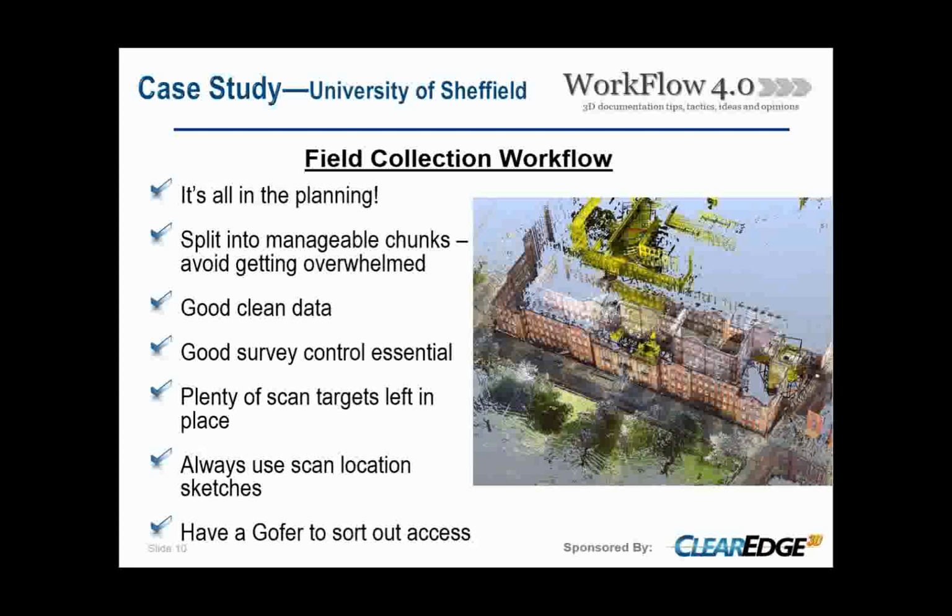So another advantage we had was that previously we'd left up self-adhesive targets, the Faro checkerboard targets, and this meant that we could tie in pretty quickly, easily and accurately back into areas of survey, so that it all tied in very, very closely.